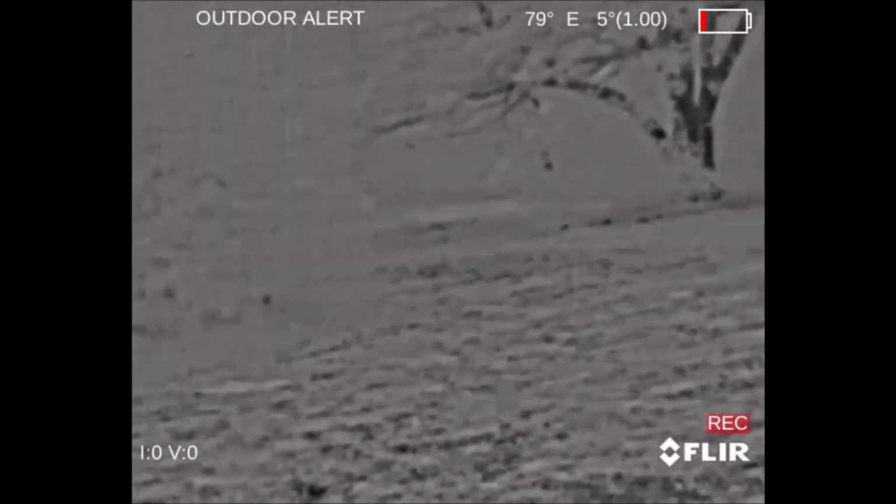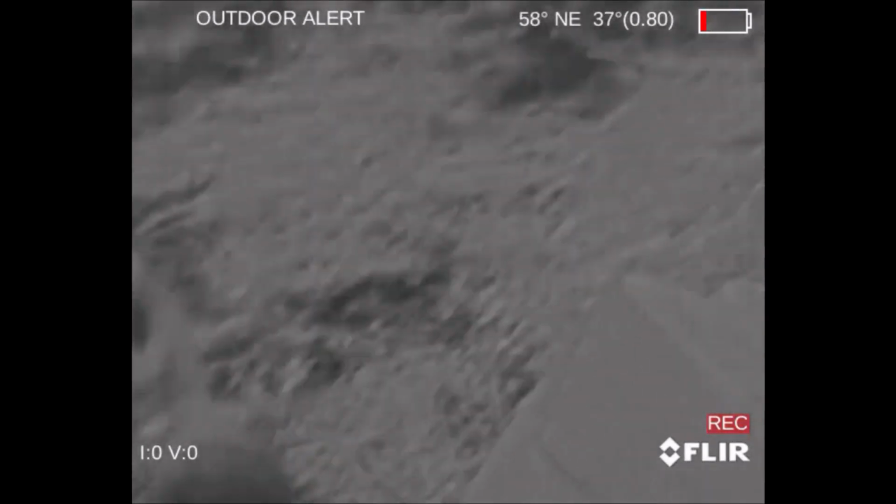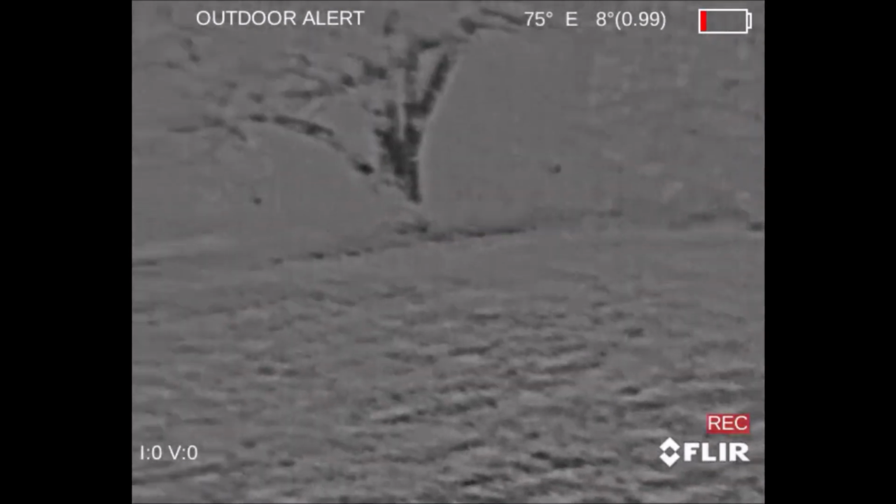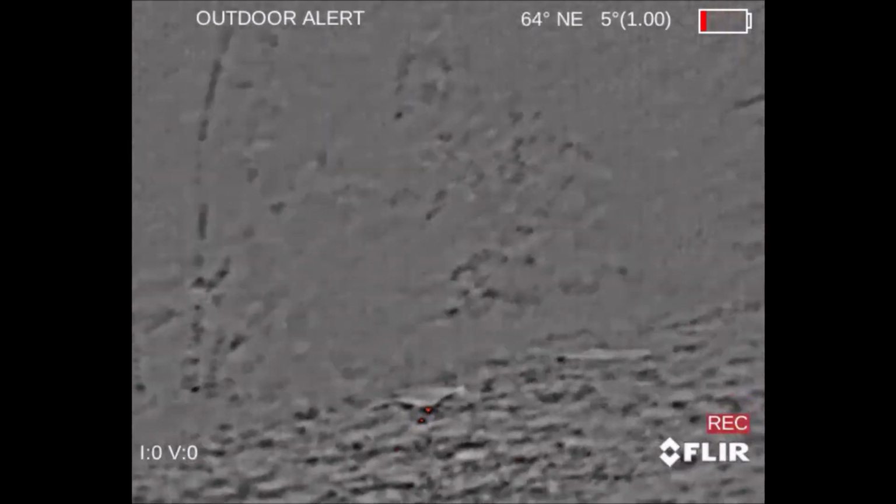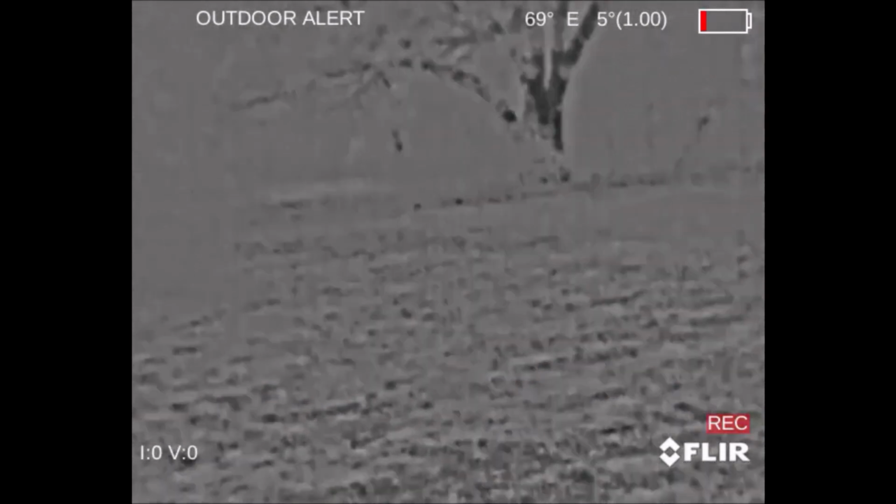Alrighty guys, what we had to do here is we're using my phone to record the audio, since unfortunately all we can record is the video with the FLIR, but this will give you a pretty good idea of what I'm talking about if you get the settings just right. Everything kind of fuzzes out. We're going to look at the PVS-14 as well to get you an idea of what's what.